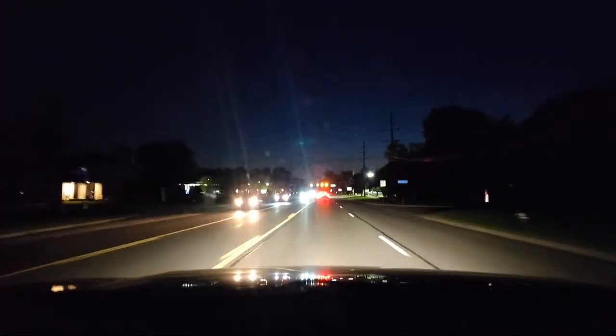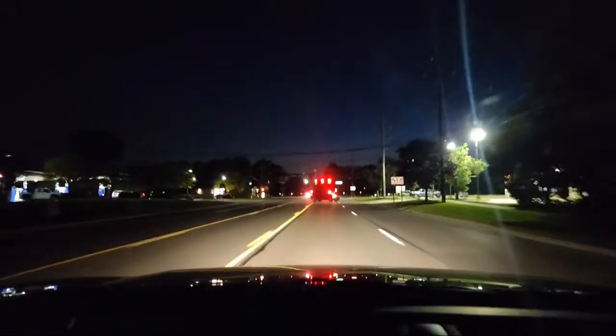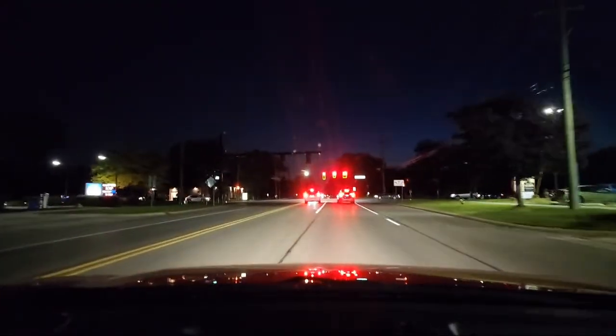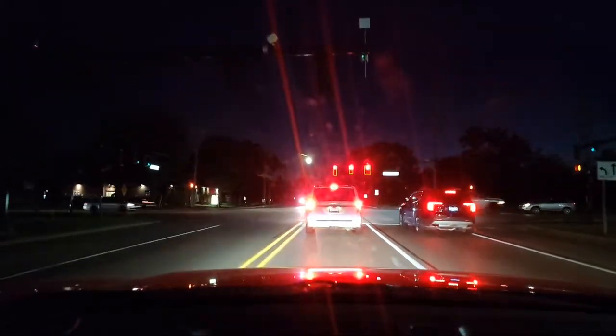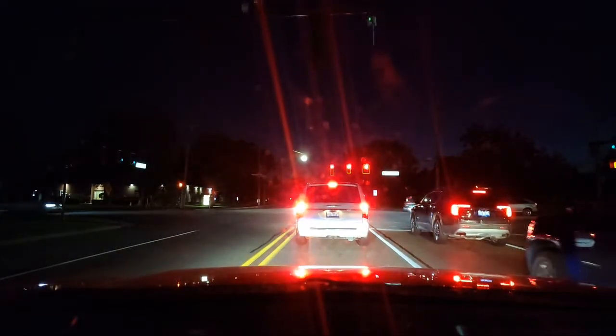I'm going to be making a left-hand turn. So this is a protected left-hand turn. I'm going to get in, saw that car cut across. I'm going to get in right where I'm supposed to. Then I go up, and then I squeeze the brakes. And then I want to see the rear of the tires. Blinkers on. I'm good.